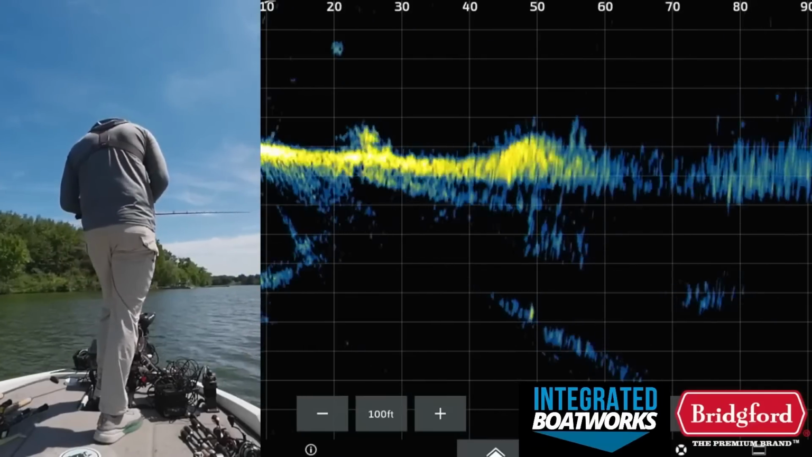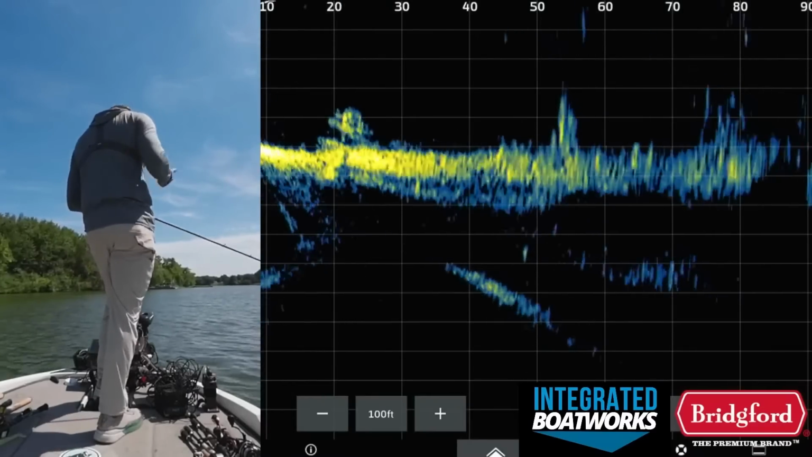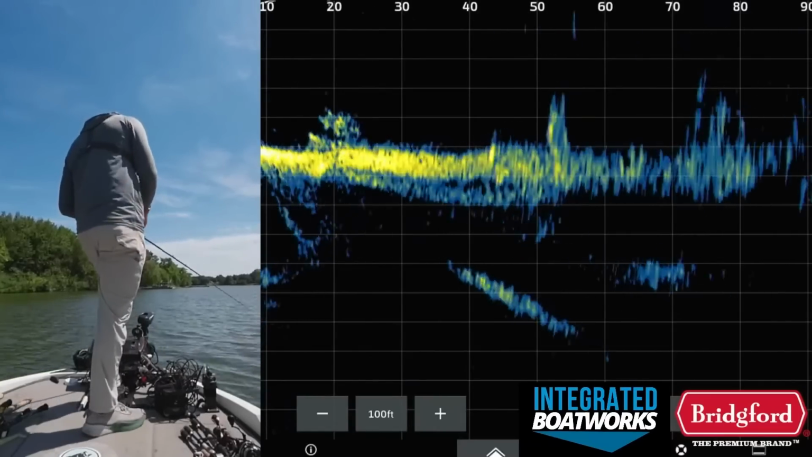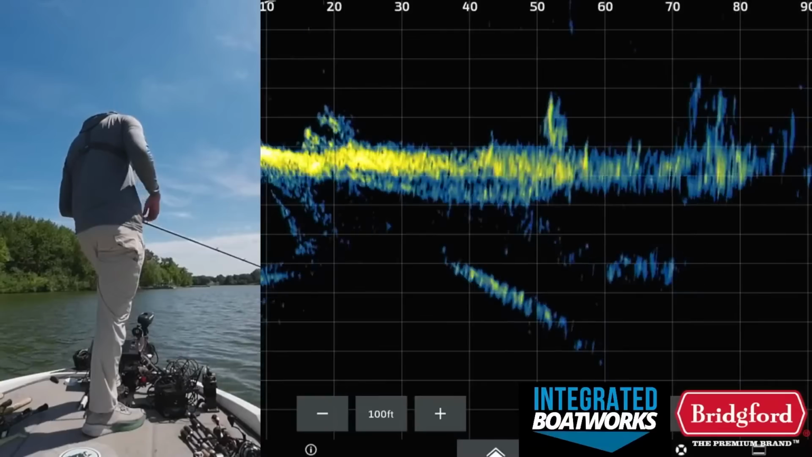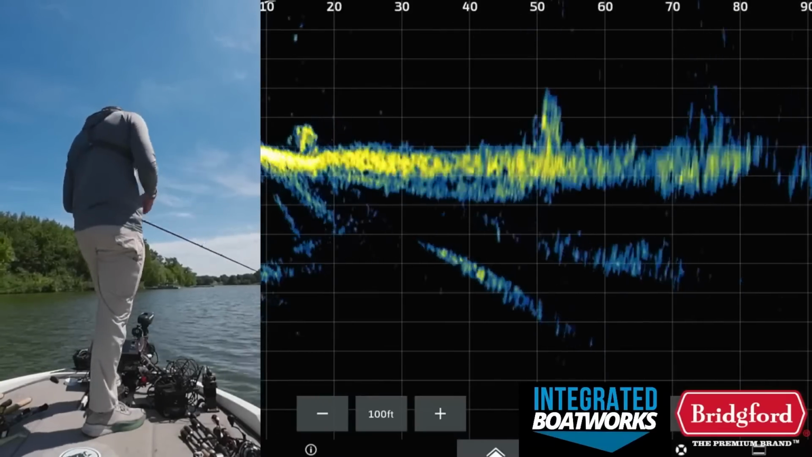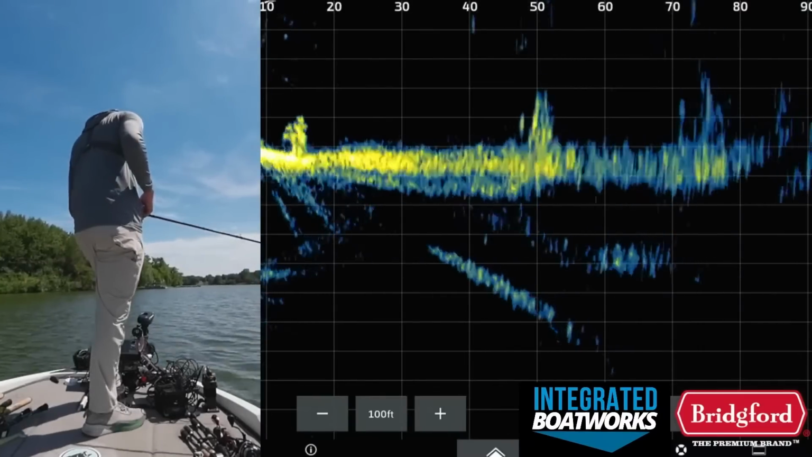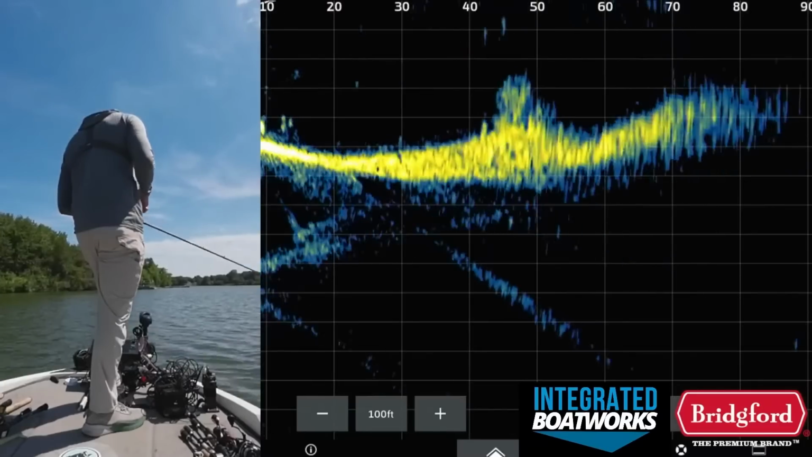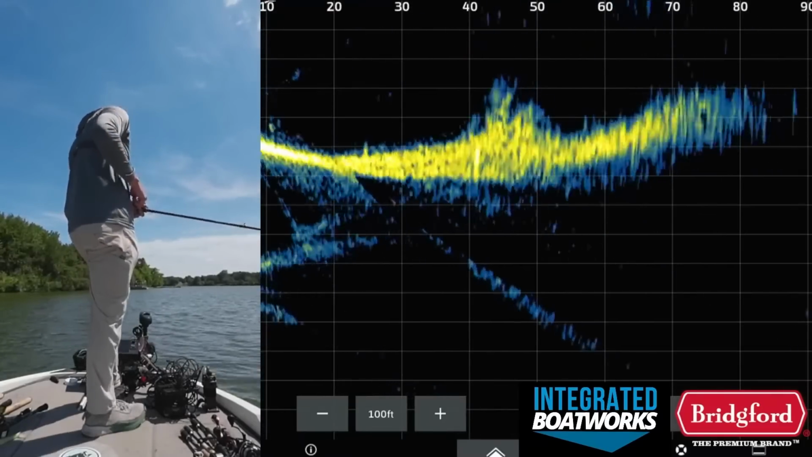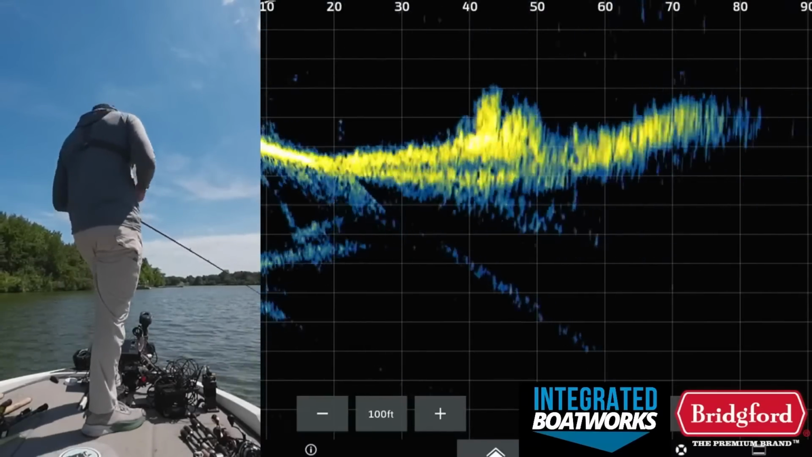Okay, fire on that brush pile that's up there. It's the first one we marked. It should be in the exact same depth and the same deal as that last spot. So, in theory, these should be good. Right in the mouth of a pocket, I mean, everything is the same. So if pattern fishing is a thing, one of these brush piles should have them.